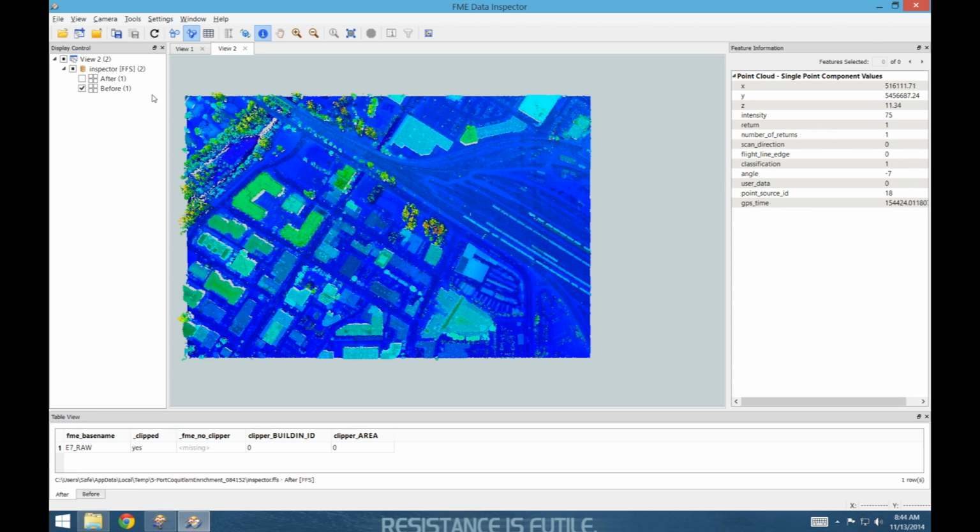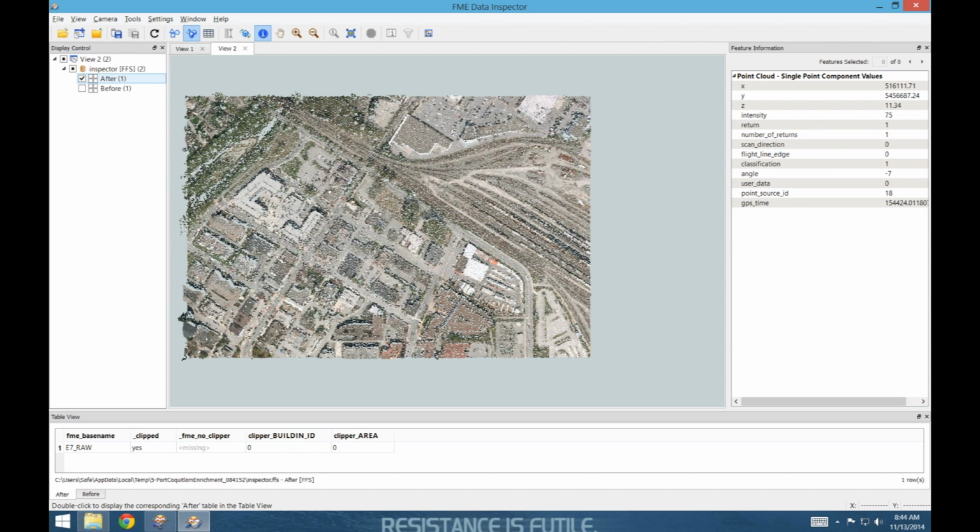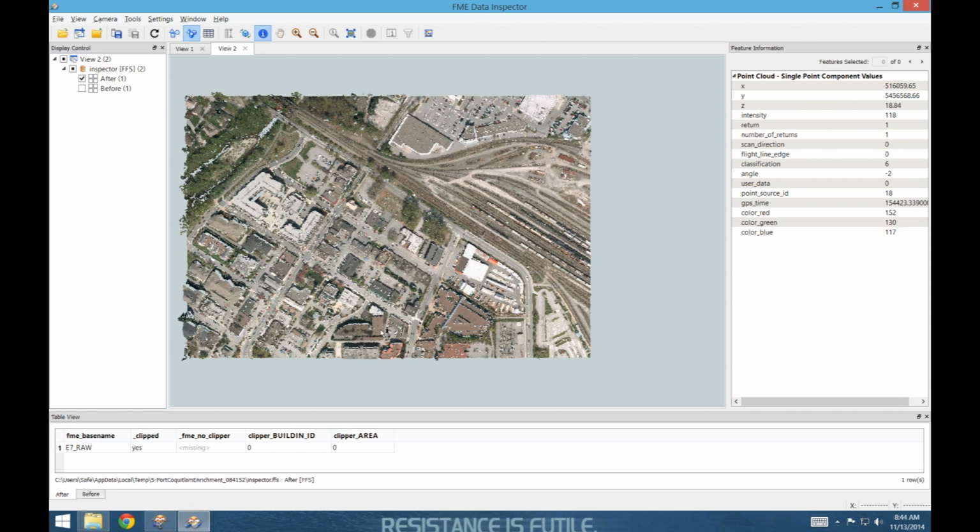And if instead I go to the after, first of all it's colored, and it's coming in more nicely. If I look at some of these points on the top of buildings, it's still thinking. There we go. So did we get it? Yeah, classification is 6. But if I go out onto the train tracks, I hope the classification stays as 1. Oh, and by the way, look, we've got the color red, green, and blue as well. So that's a nice enriched point cloud.